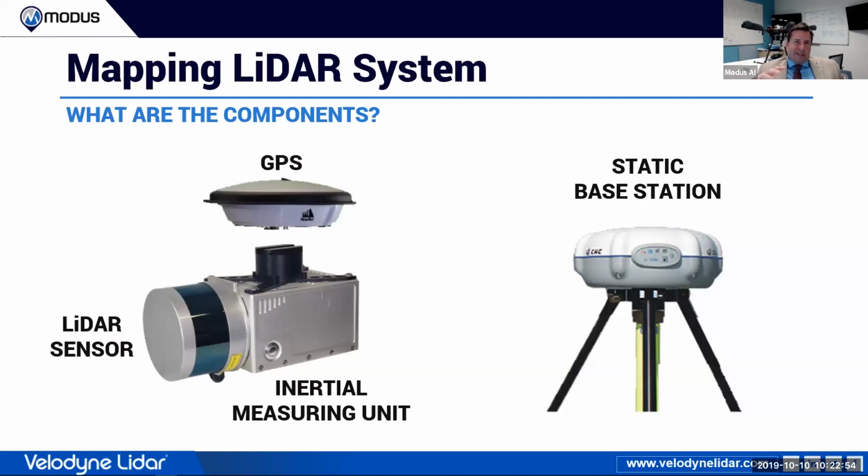With LiDAR, it's a little bit different. Photogrammetry is passive: your light source is coming from one place and it's being received in the camera. LiDAR is what we call an active sensor technology. So we measure from the time that the laser energy leaves the sensor, reflects off the object that we're going to measure, the target, and then comes back into the sensor.